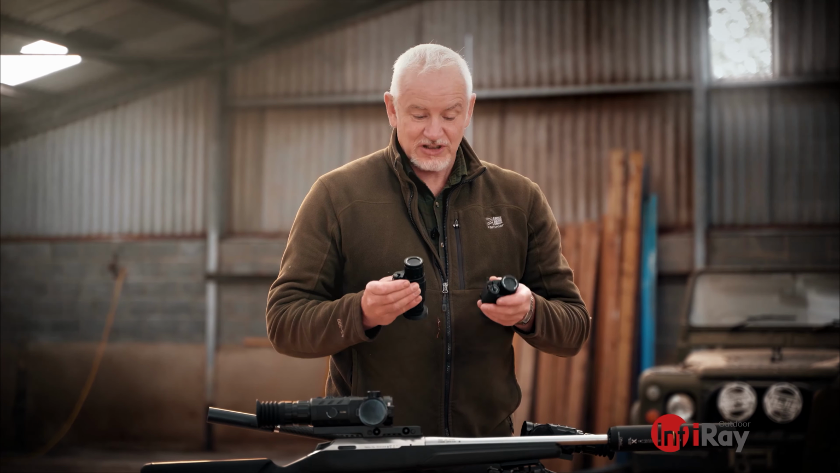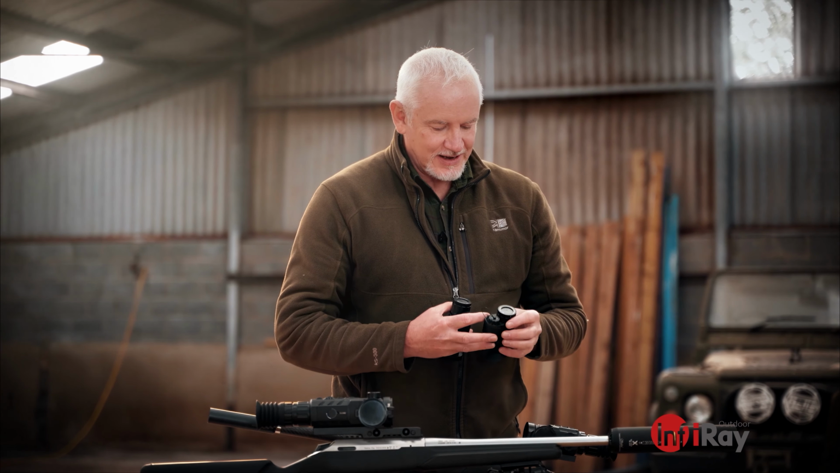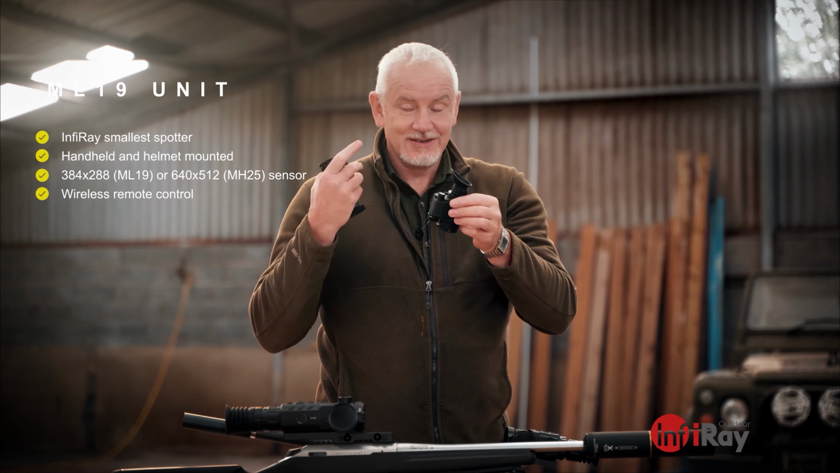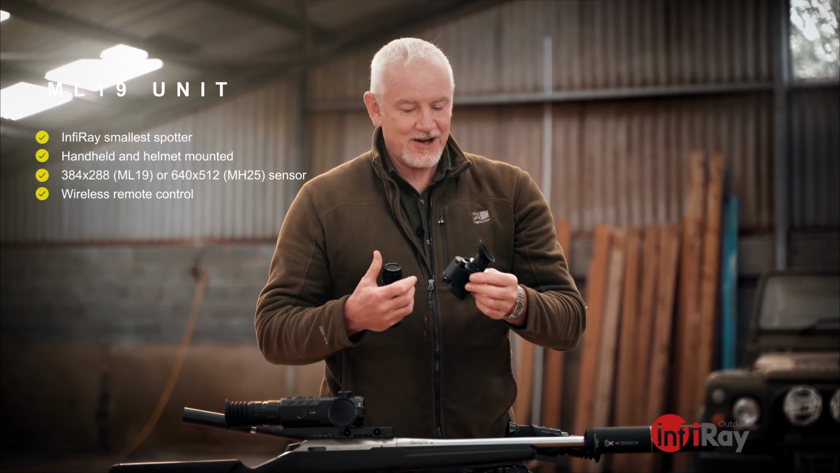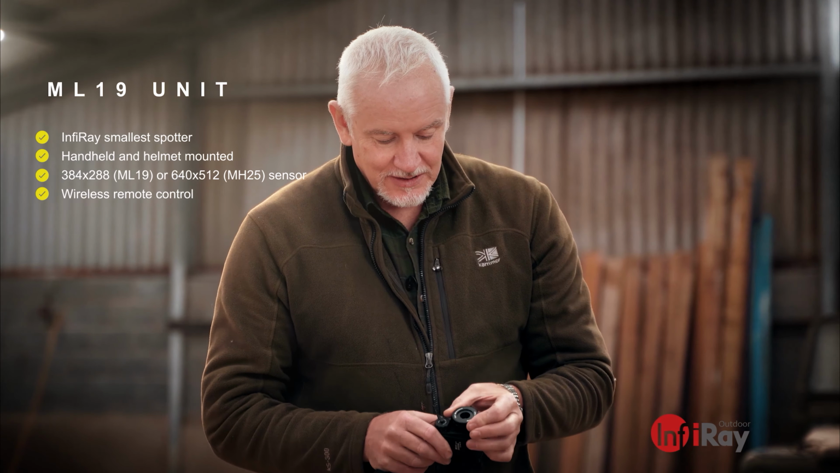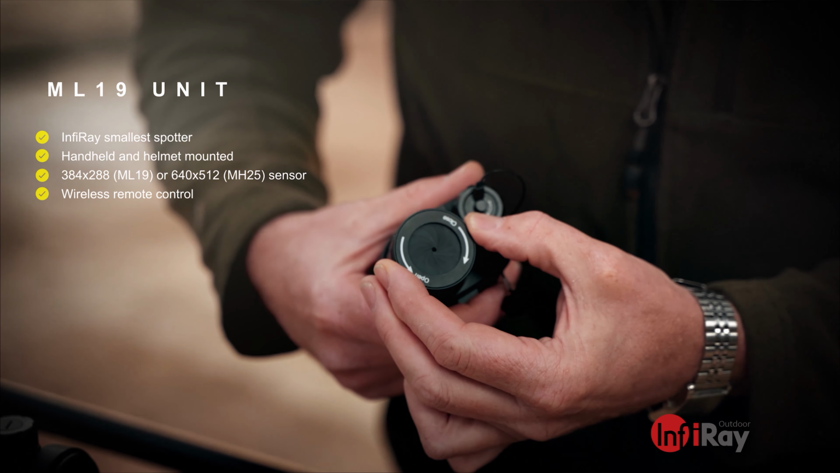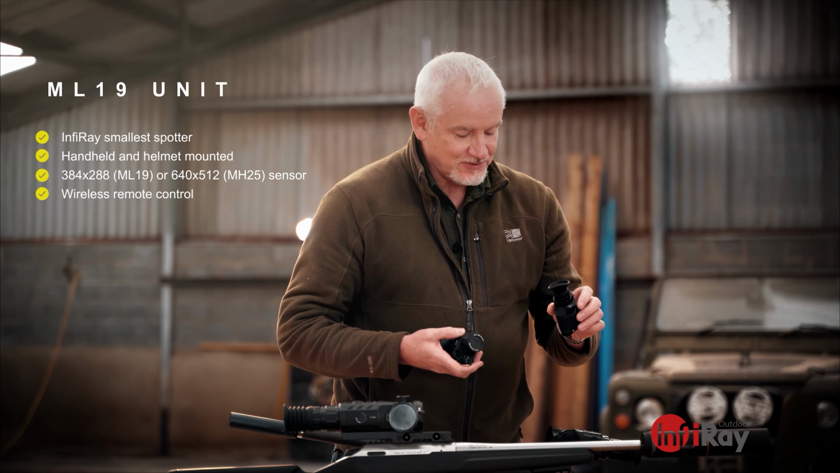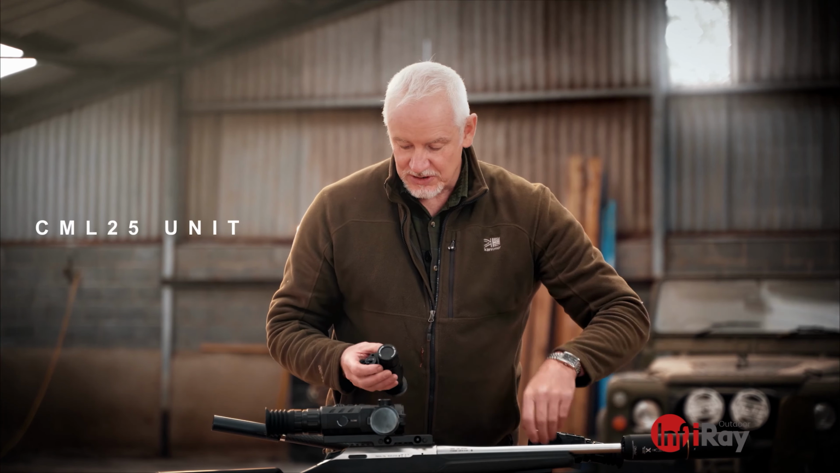Got two slightly more unusual bits of kit here. We've got the CL19, which is a head-mounted thermal unit. You kind of have it on one of the military-style hats, tip up, tip down, and it gives you thermal. Unusual, definitely. Nice little iris there, so you can protect the lens. Plain, simple, but hands-free thermal. Interesting piece of kit. This, a little bit more different. This is the